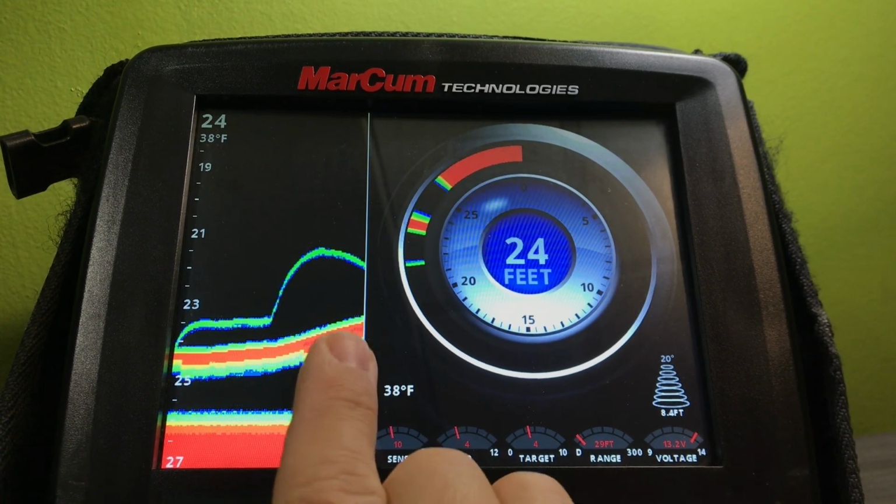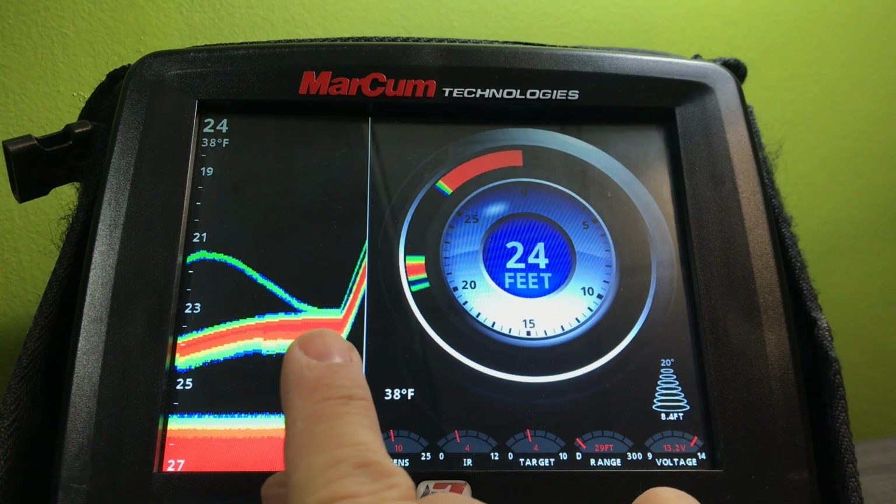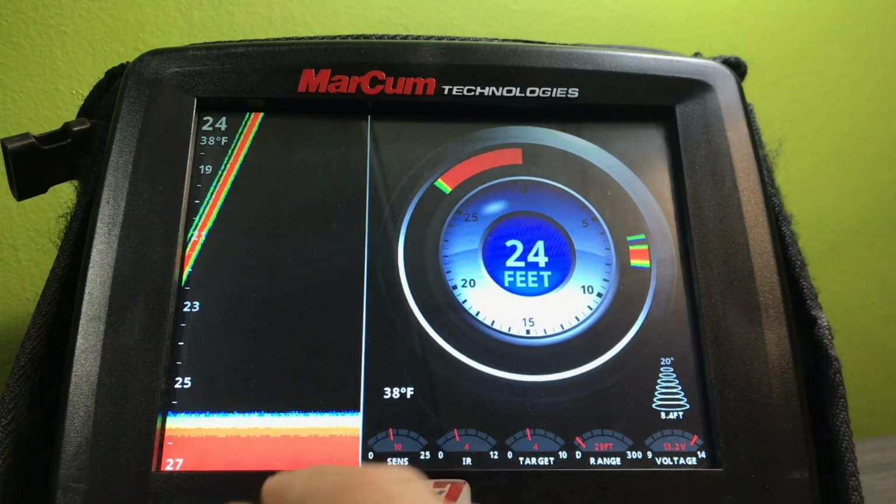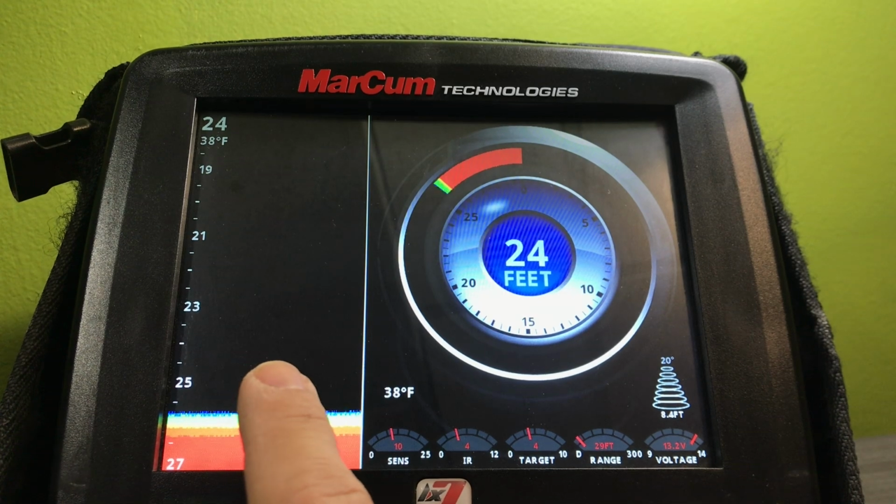The coolest thing is this has a blown up view. You can see it's even darker and darker when it comes into the actual final point where it's over the top of your bait and it strikes. That is one of the biggest reasons why I like this one.